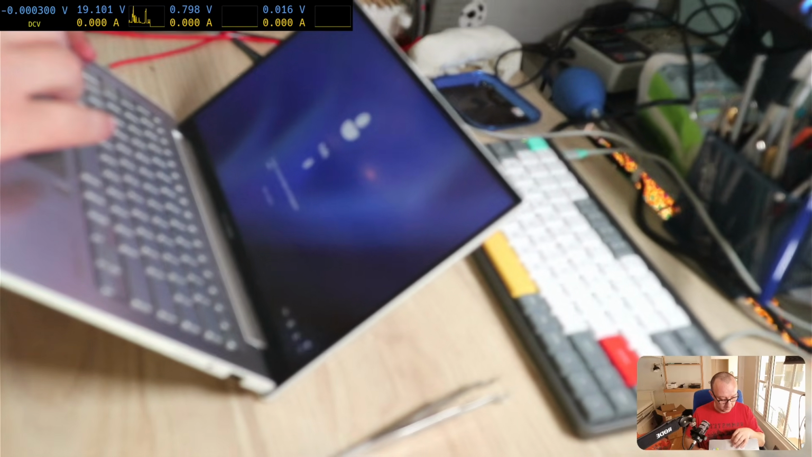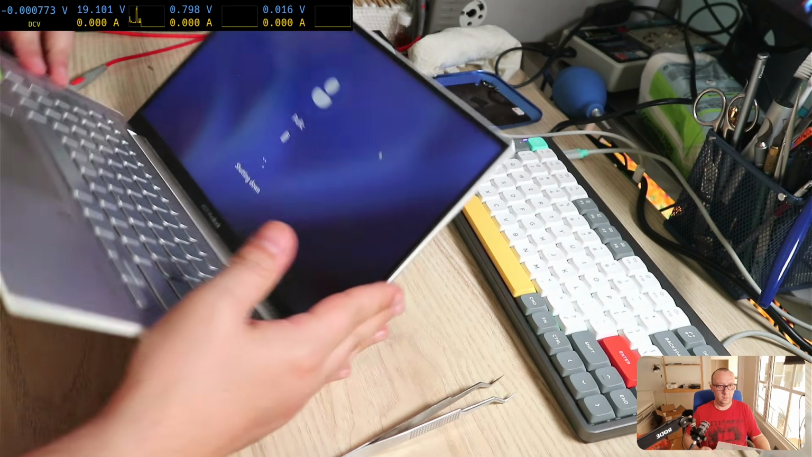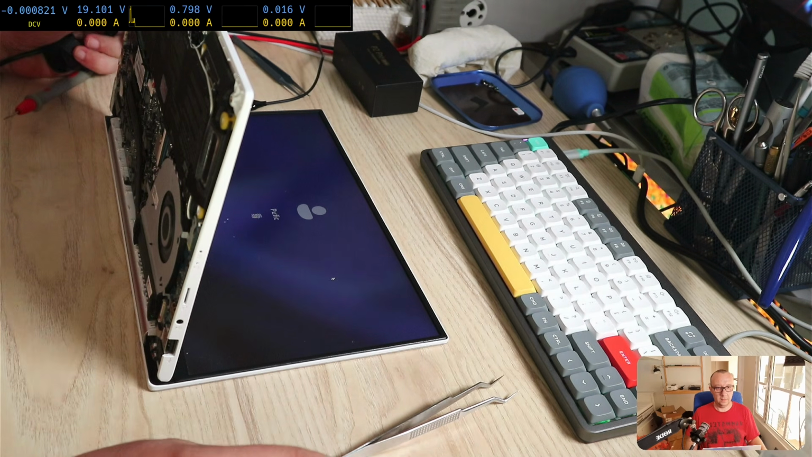I don't have the login data, but this was it for this repair. We can see the laptop is working fine. Yeah, so this was a very easy fix.